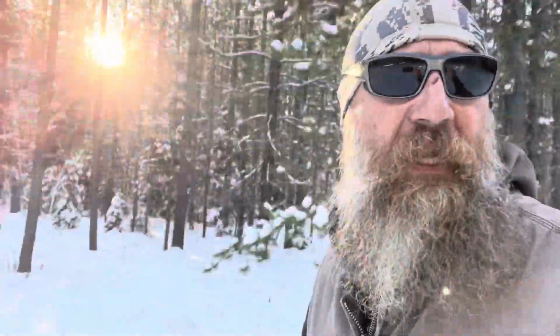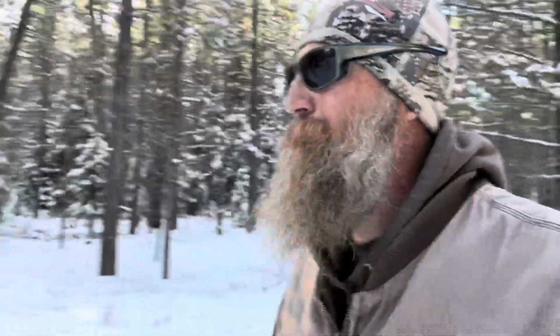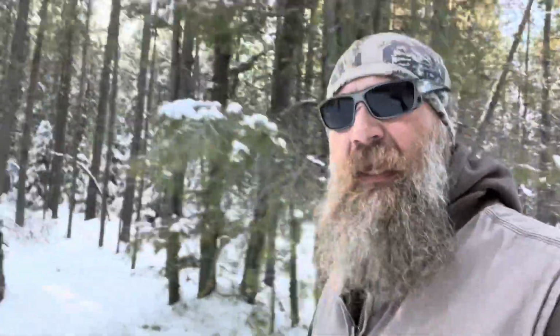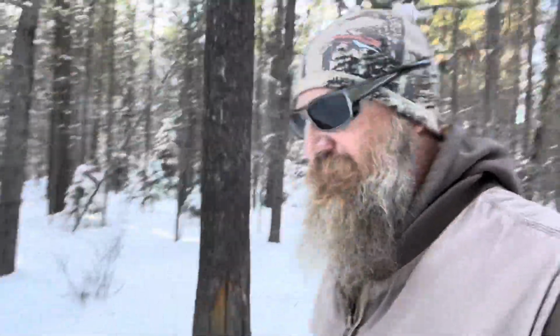Oh man, I was hoping we'd have some wolves on these cameras. Anyways, need to regroup here, find out where they're at. Gonna head probably over west and see if we can find some of those that we've had some leads on.